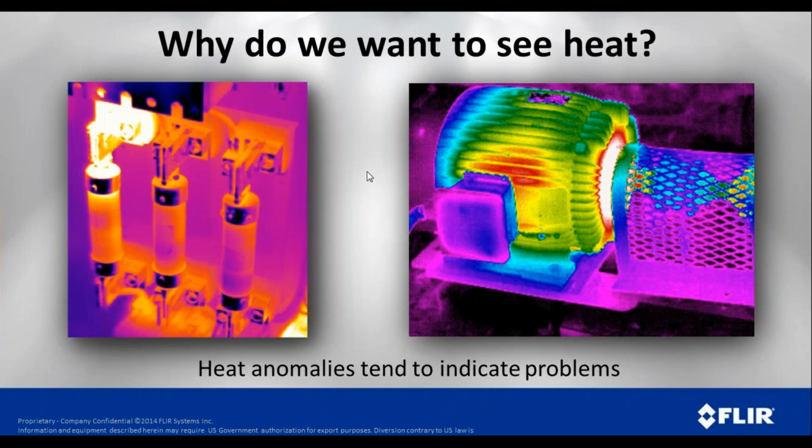So why do we want to see heat? Well, as a general rule, a heat issue is normally an indication of a problem. In the case of the electrical connection over on the left, you can see one of these fuses is hotter than the other. Probably a loose connection, maybe it's a dirty connection, but for whatever reason, the electricity is not flowing smoothly through that, and it's generating resistance and it's generating heat. On the motor, on the right side, we can look at motors and determine, is this motor running hotter than it should, and is this going to reduce the life of the motor?